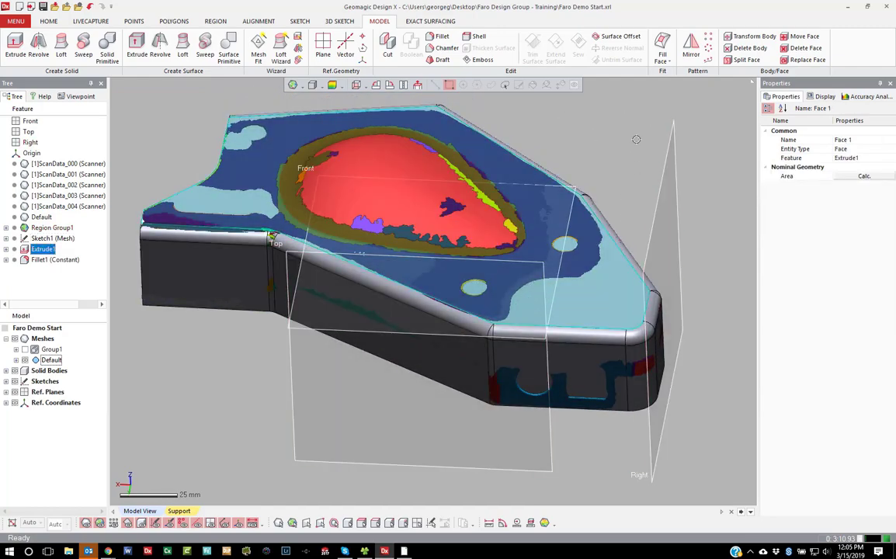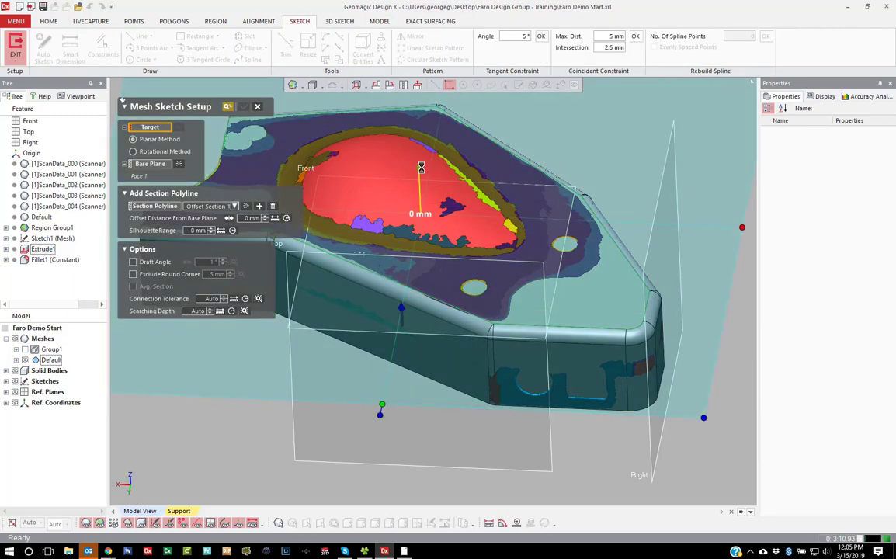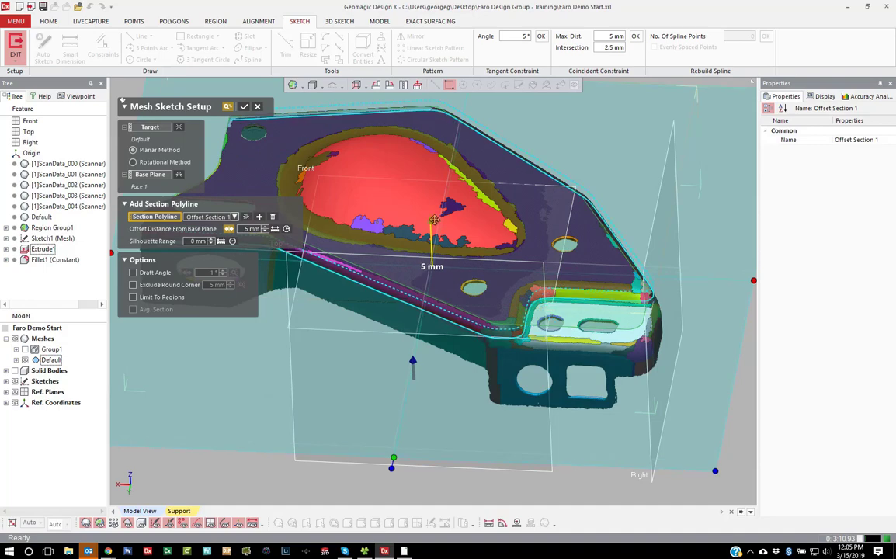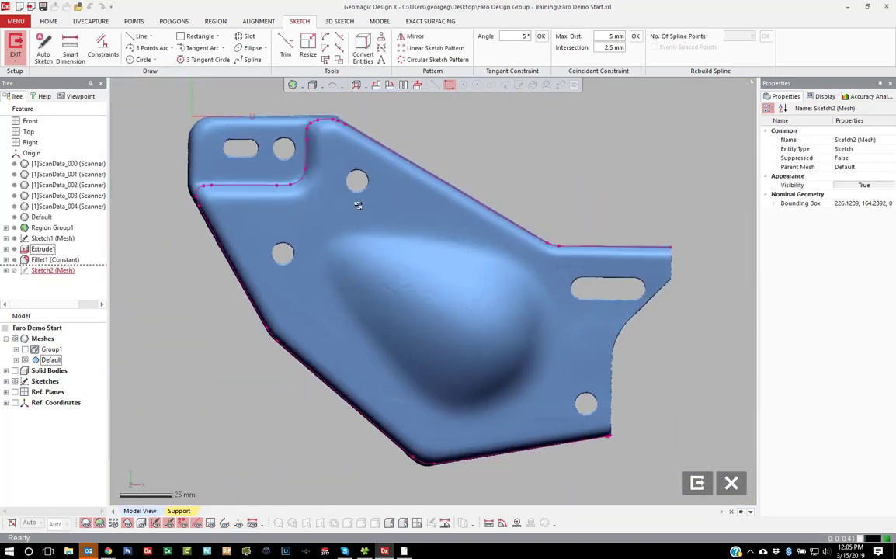Like, we can select that top plane and do a mesh sketch. We'll turn the solid off, select that and model that pocket if you want, just to show how you would do an extrude cut.